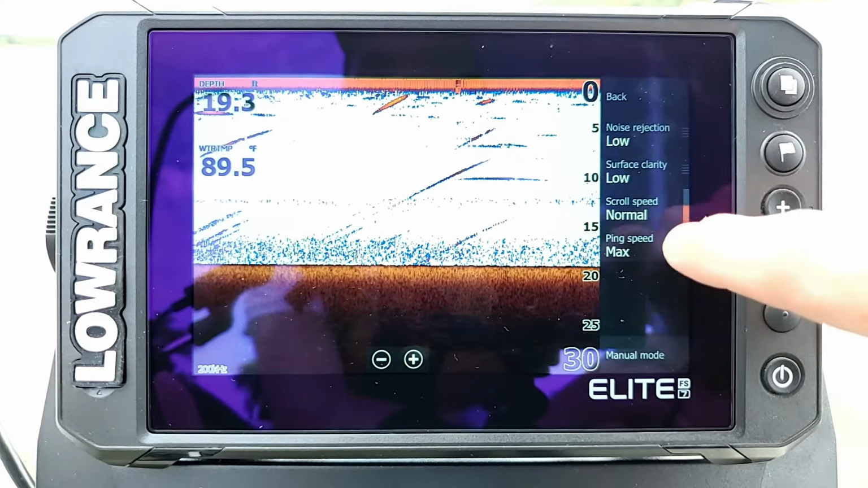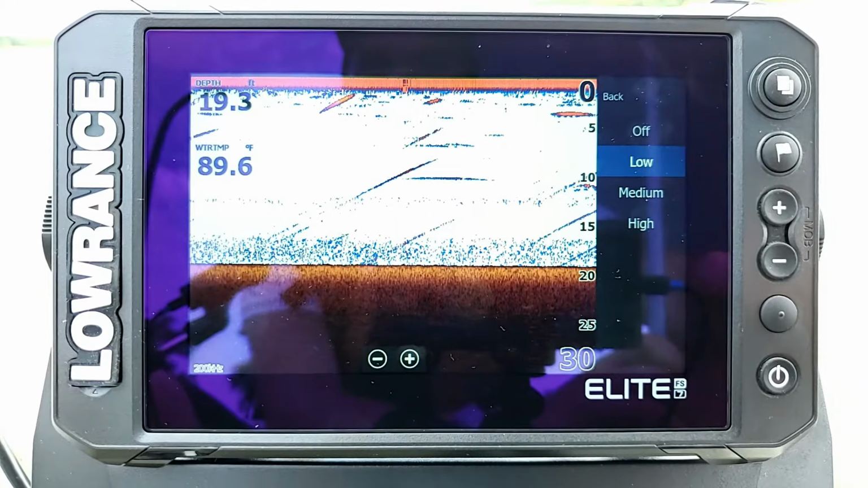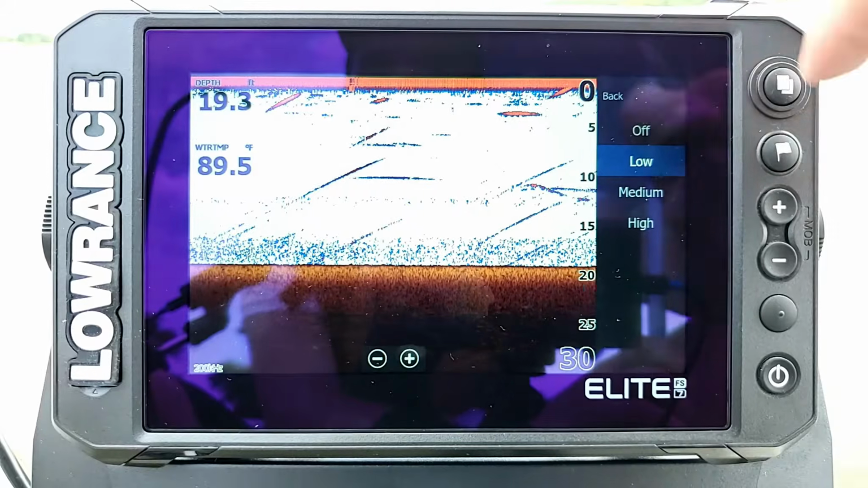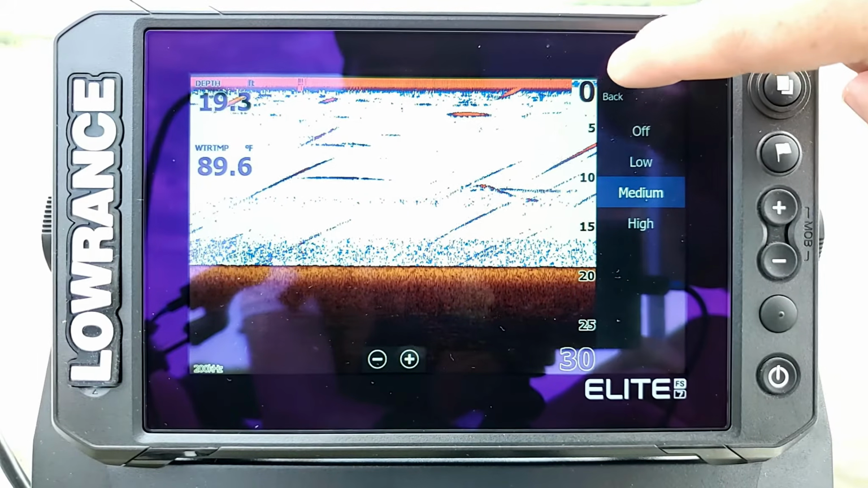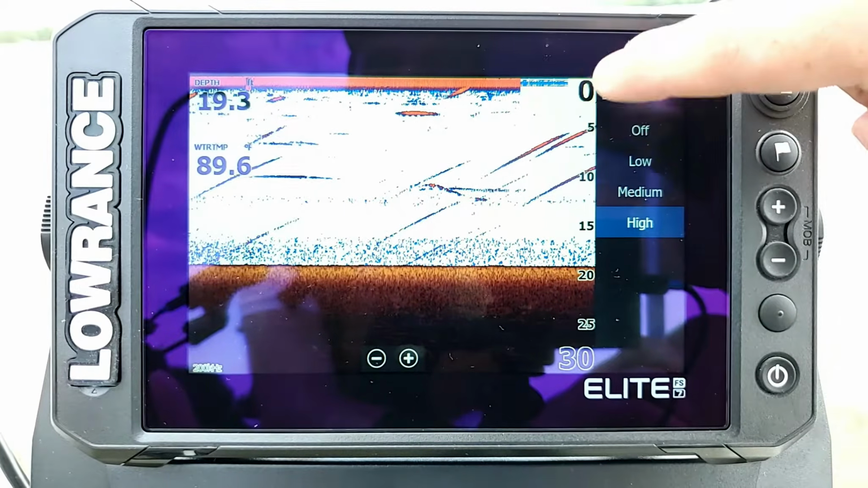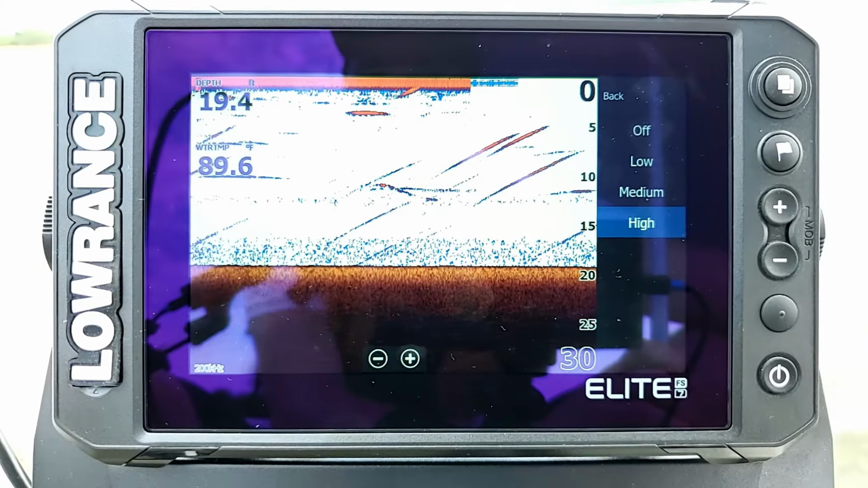Now the next option here is your surface clarity, and this is actually a pretty important one. When we select it, what this is going to do is clear out the clutter around the top 5 feet of the water. So if I go in here to medium, we can see how it's filtered out more there. And if I go into high, it pretty much removes it entirely. Now you might think, well, why don't I just always leave it on high to clear all that out?